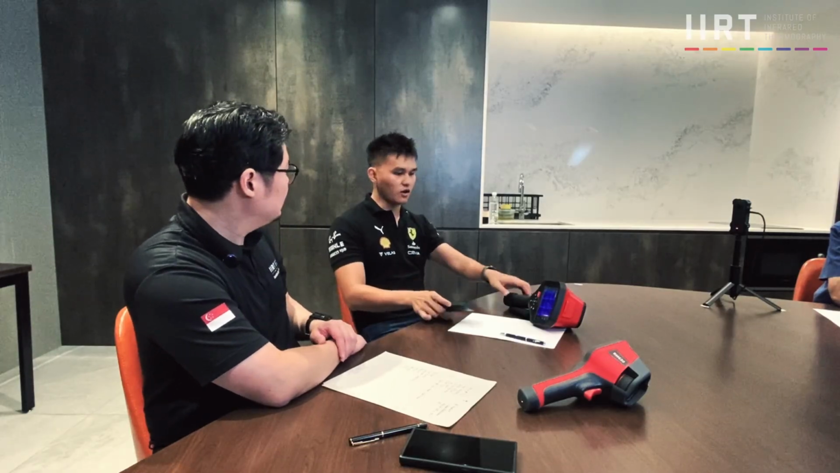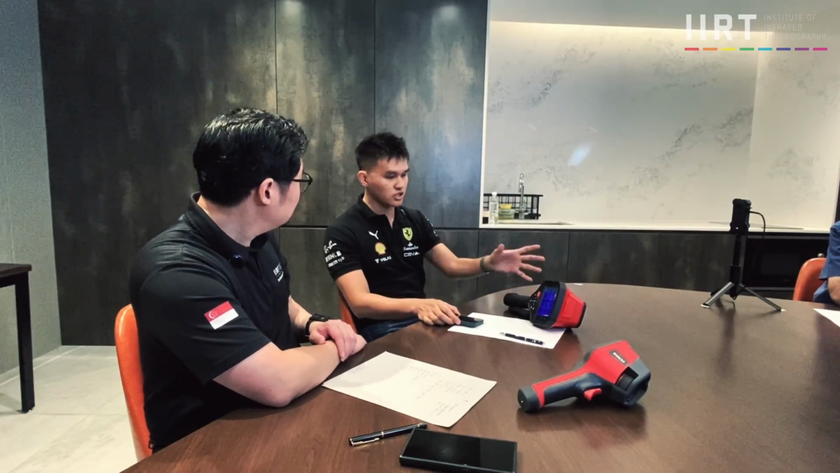Can you capture on the phone? Yes, we do. Unfortunately, when we capture on the phone, it is just a still image, and it is all stored into the phone's gallery. Will it be stored on the camera also? Unfortunately, no. In order to capture an image on the camera, we need to press this button, this pistol button.